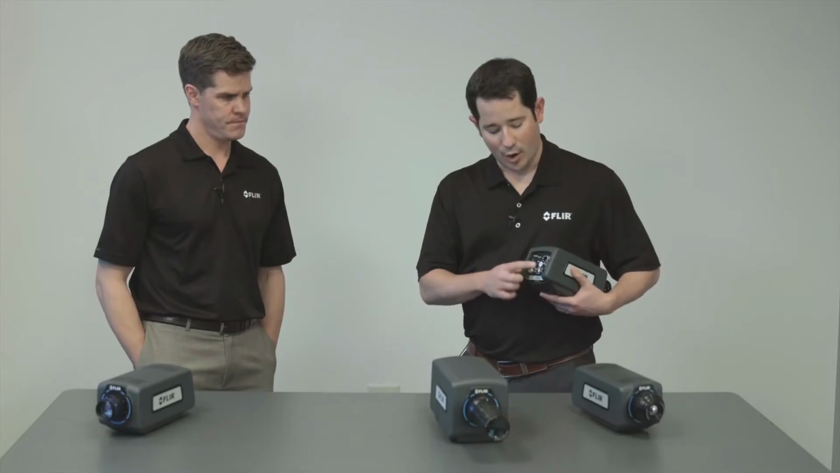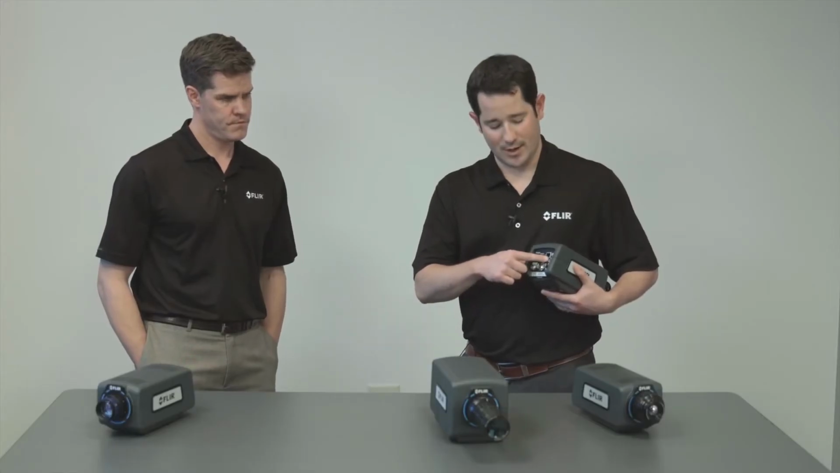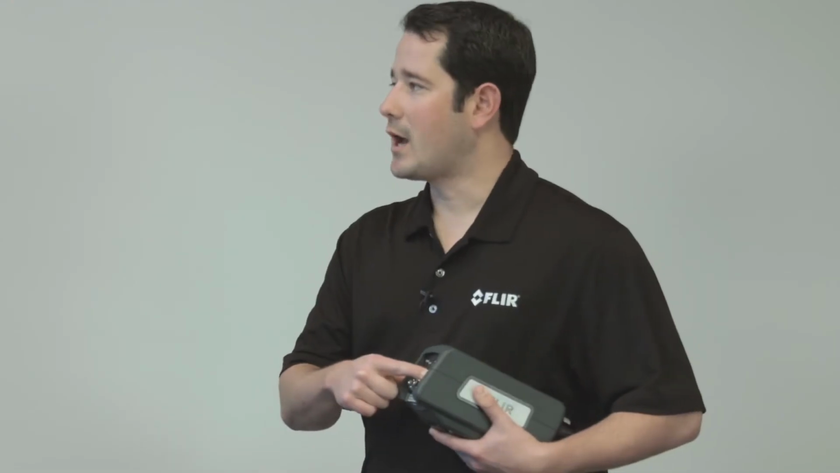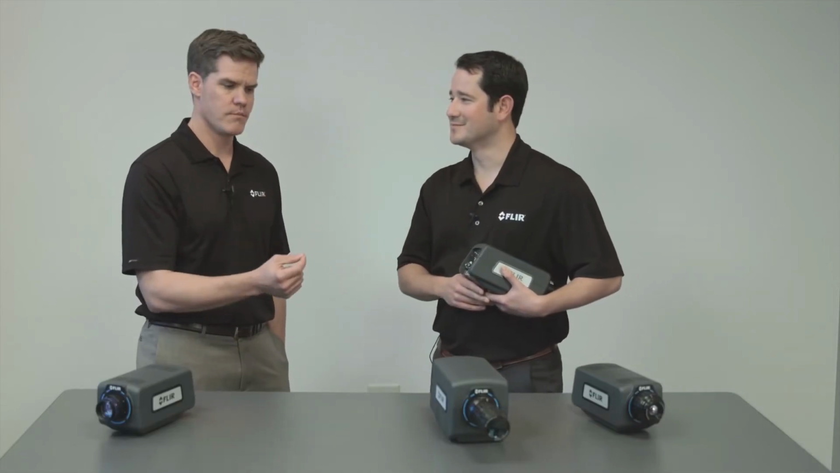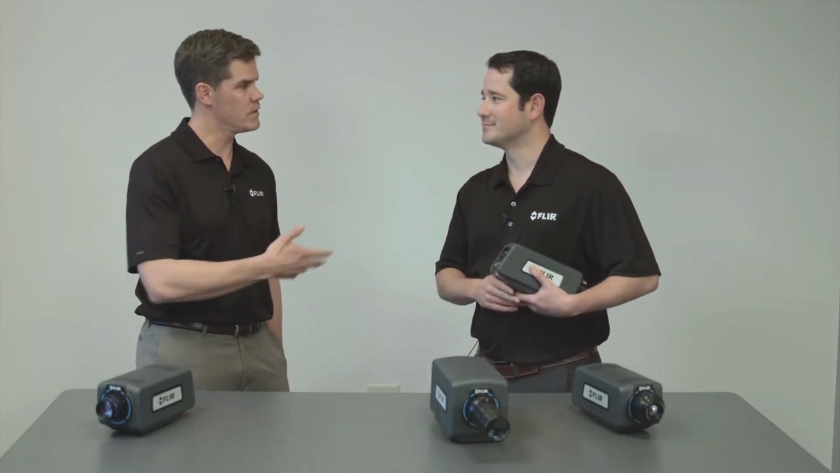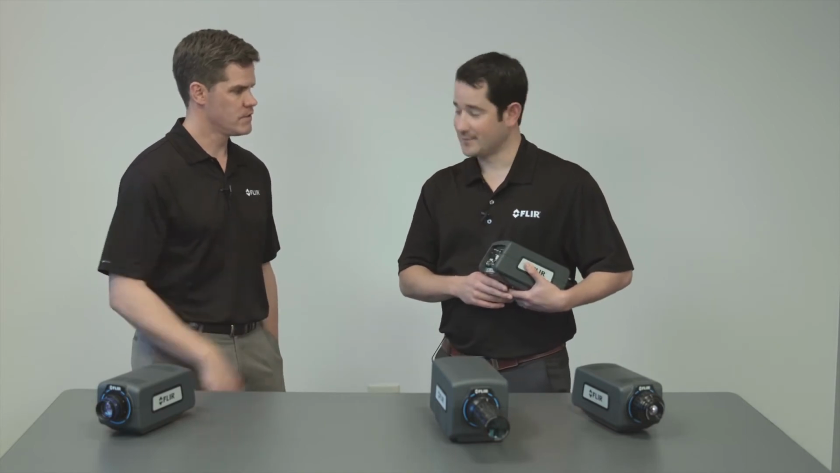The 50 variant also adds this aux connector you see right here. The aux connector really offers additional flexibility over just the sync and trigger input as well as the video input. It's going to give us the option to do some IRIG-B external sync. So the sync, you can clock each frame, and then the trigger allows you to do like a start acquisition trigger, kind of like starting a race.